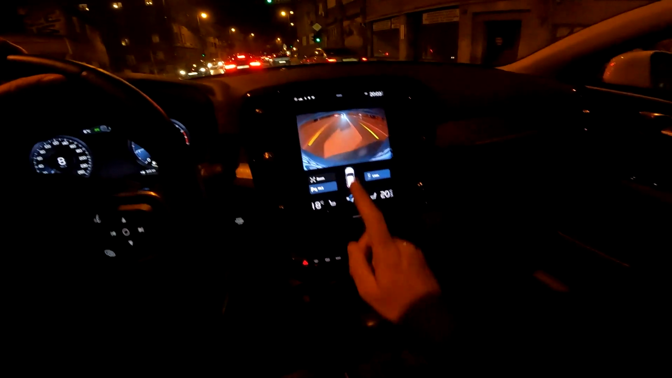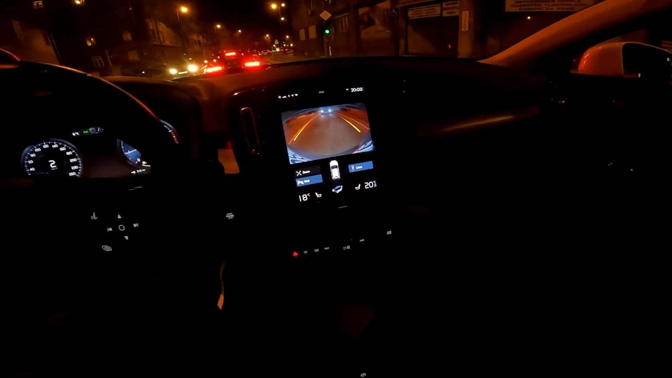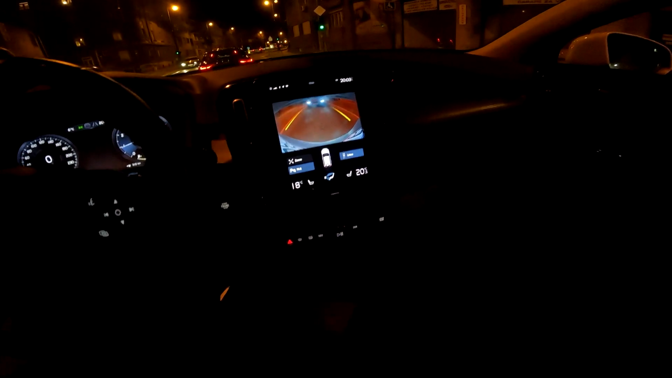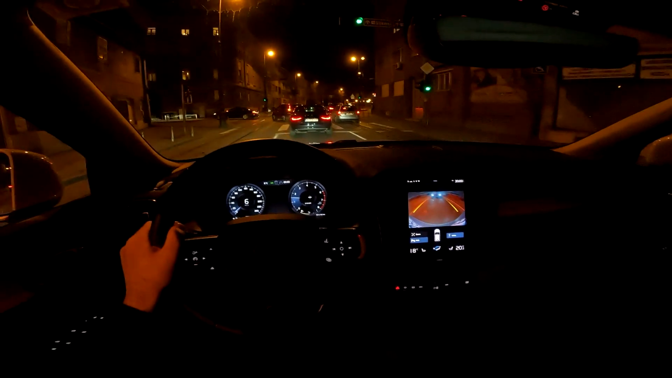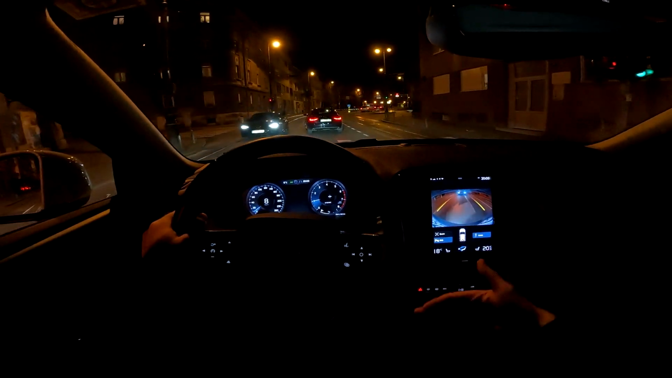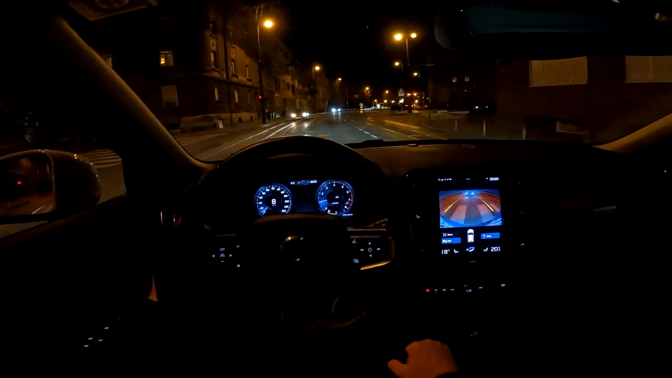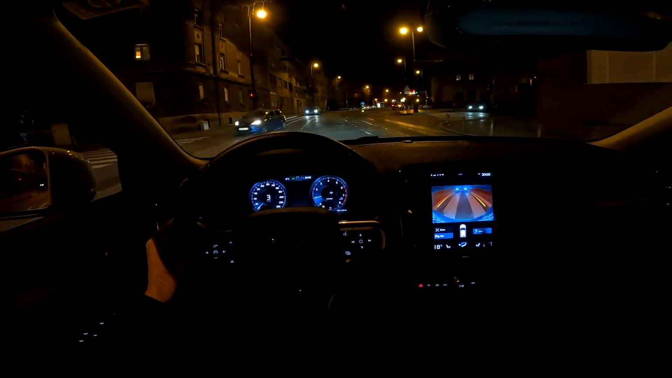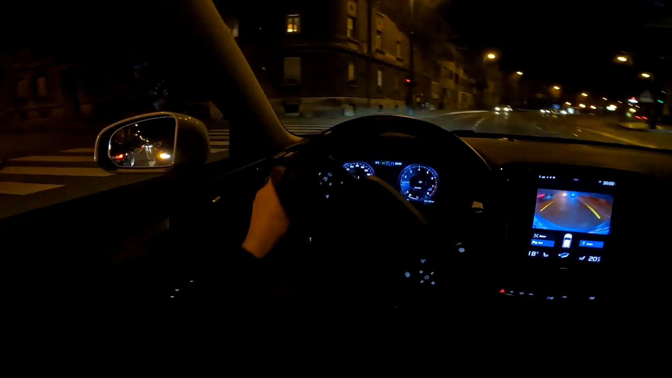This is the view from the rear view camera. As you can see, the quality is surprisingly good. So it's really dark, but the picture is really decent. I believe we have the BMW M4 behind us. It's cool, you can watch it here through the camera. Of course, when you go to a higher speed, then the camera goes away and you have the regular screen back on. There we go.